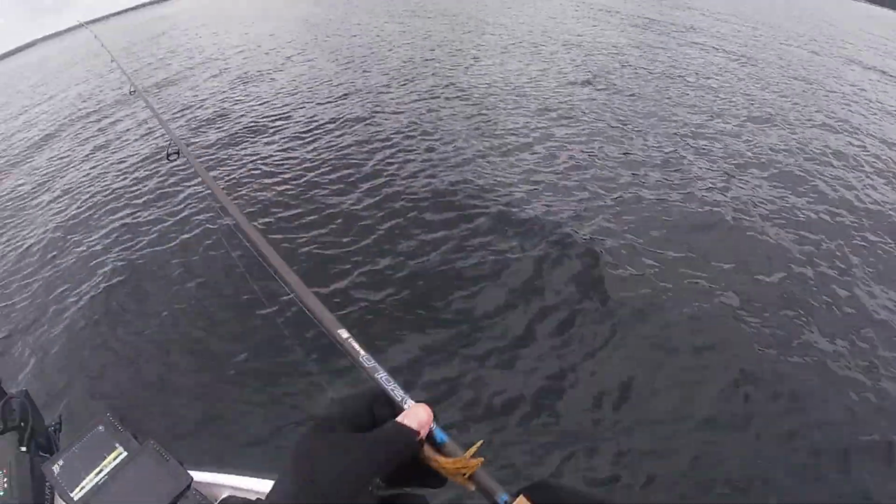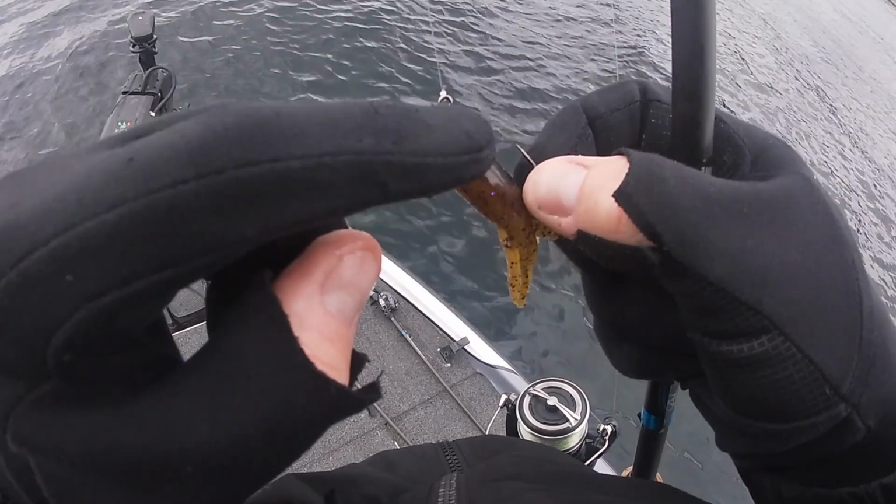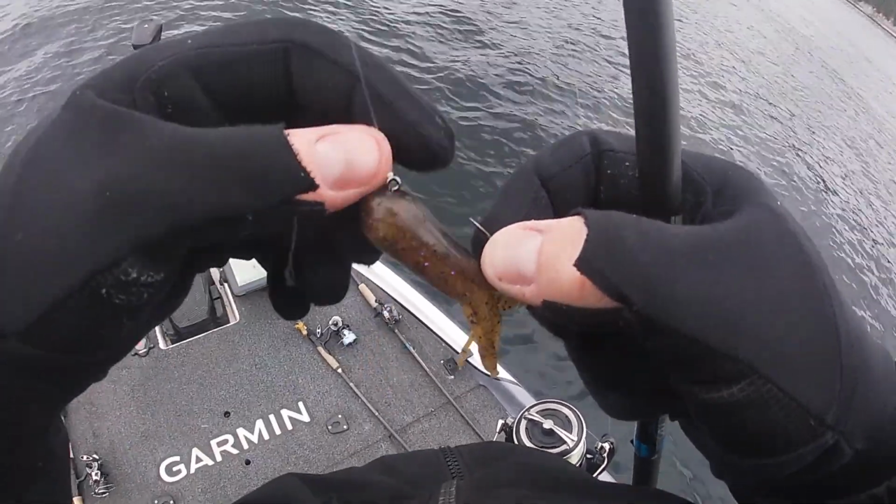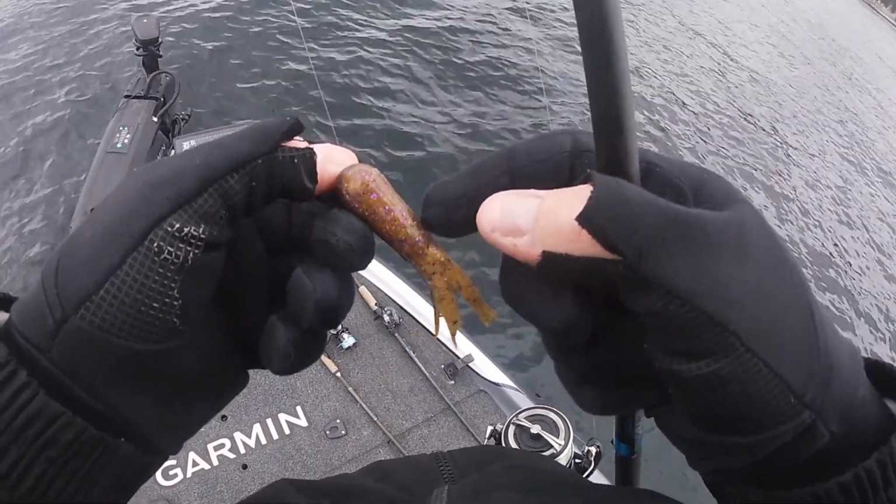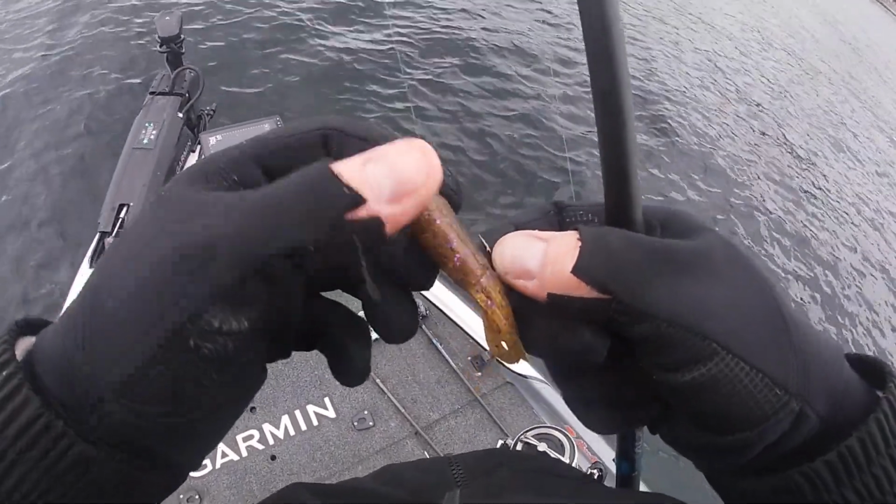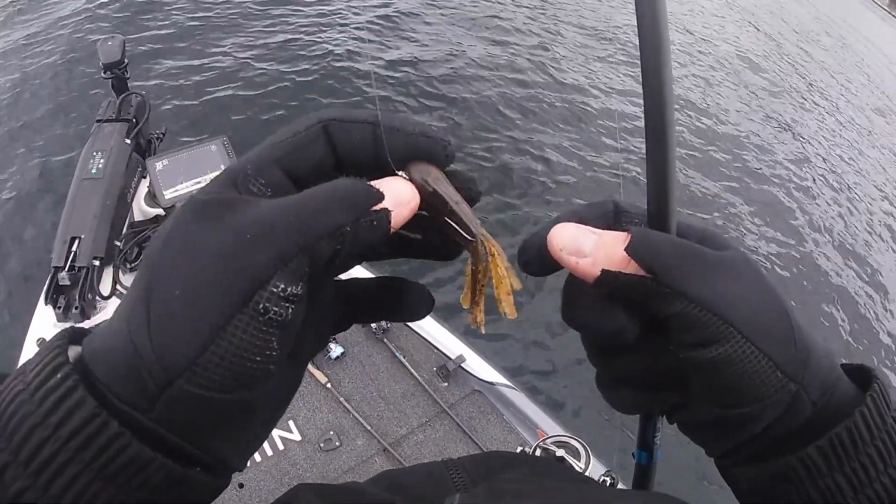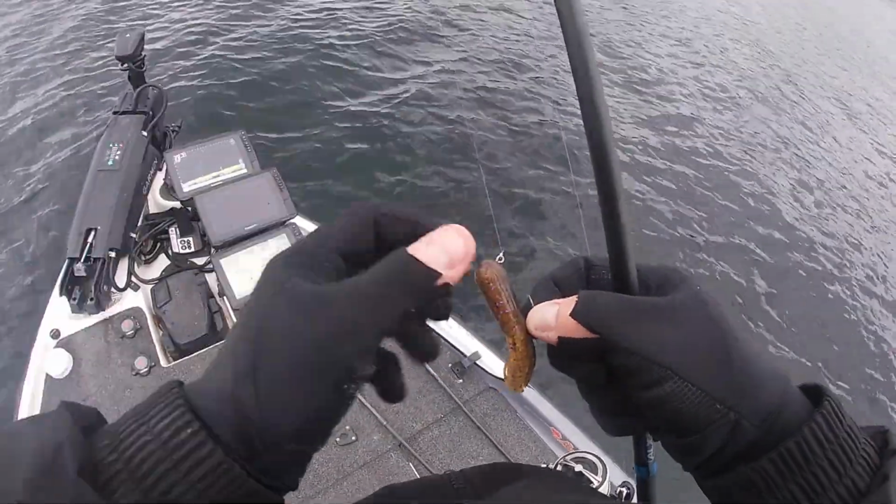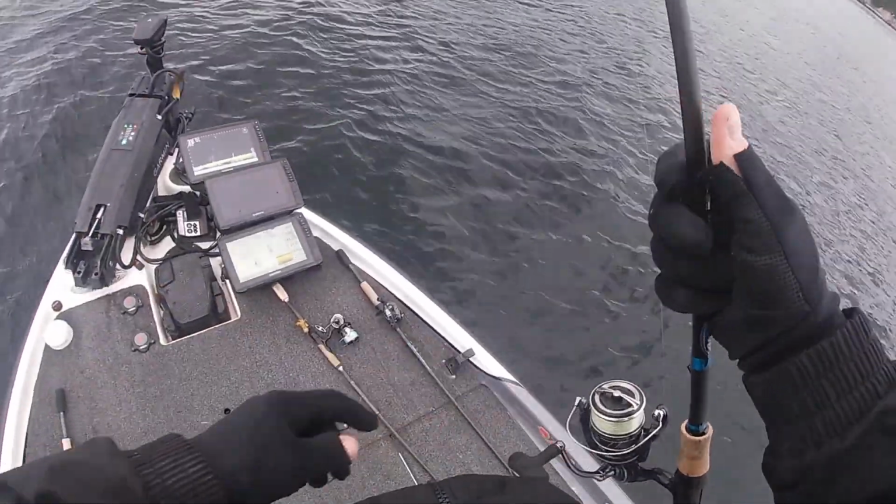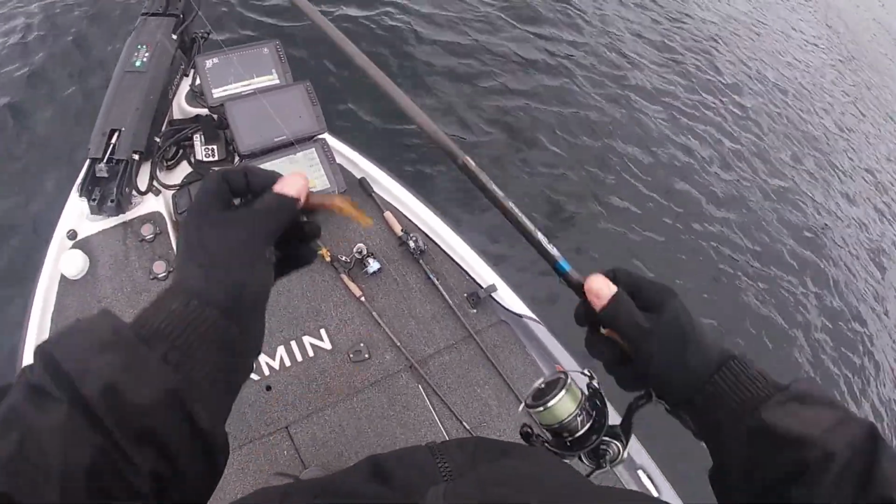Just in case y'all are wondering, this is what Goby Bite looks like. It's got that brown green pumpkin, and then it's translucent, kind of a sand amber color, with amber purple black flake on the bottom. This thing has been getting absolutely crushed. I absolutely love this color, especially this time of year, anytime you're fishing really clear water. 8-pound line, 8-pound braid, and the Mixed Smalls getting it done for a majority of the fish today.